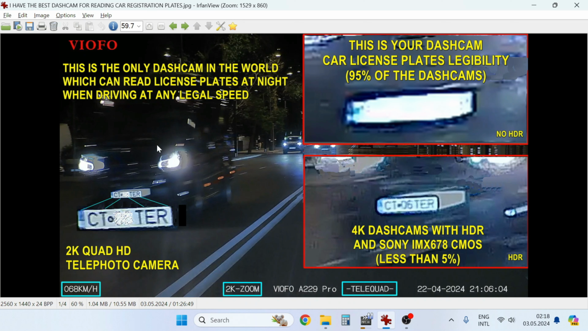We have the same car in all these snapshots. It is the same car with its registration plate captured at night, at my speed of about 65 kilometers per hour. So the total speed of my car and this car is over 100 kilometers per hour. And as you can see on the left part, the telephoto camera with 2K resolution obtained a very good legibility of the registration plate.